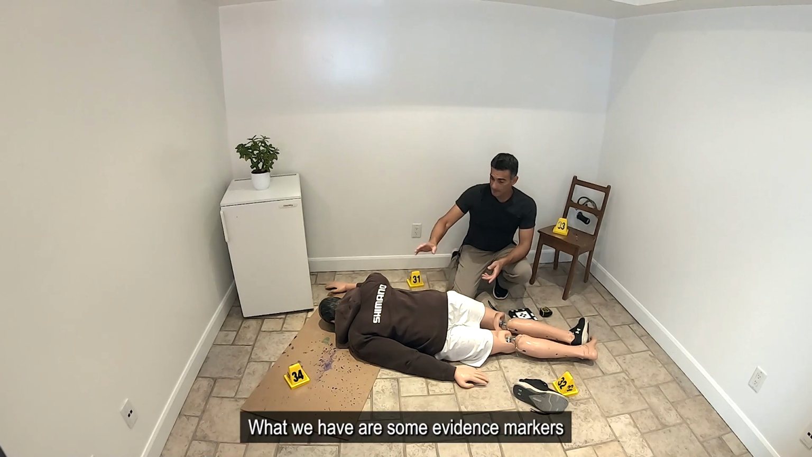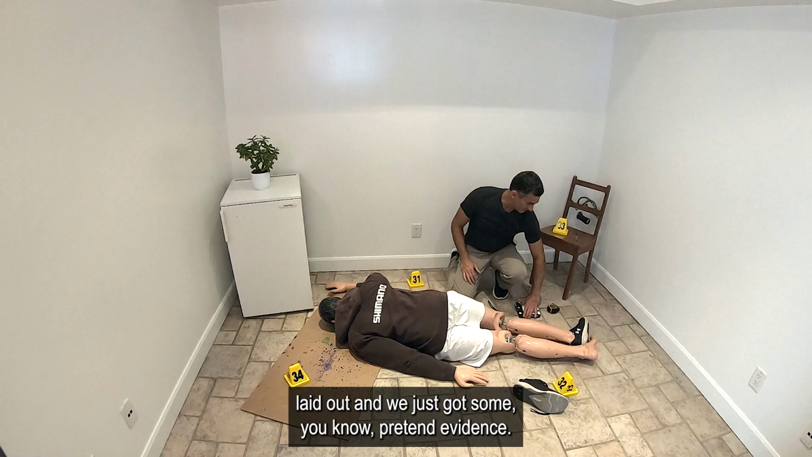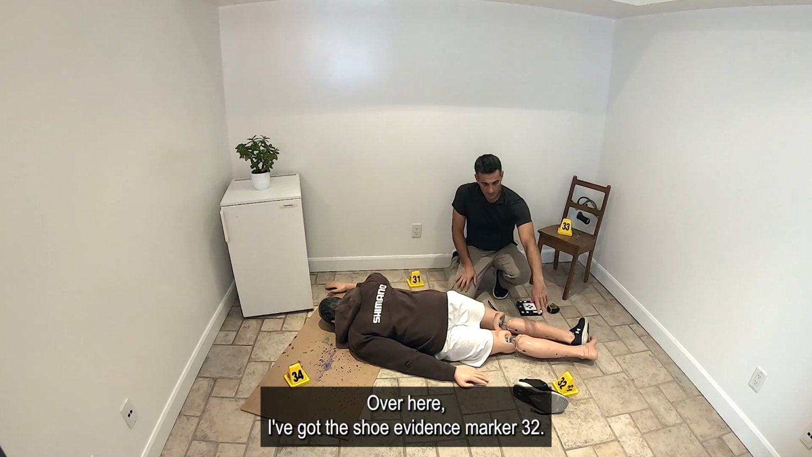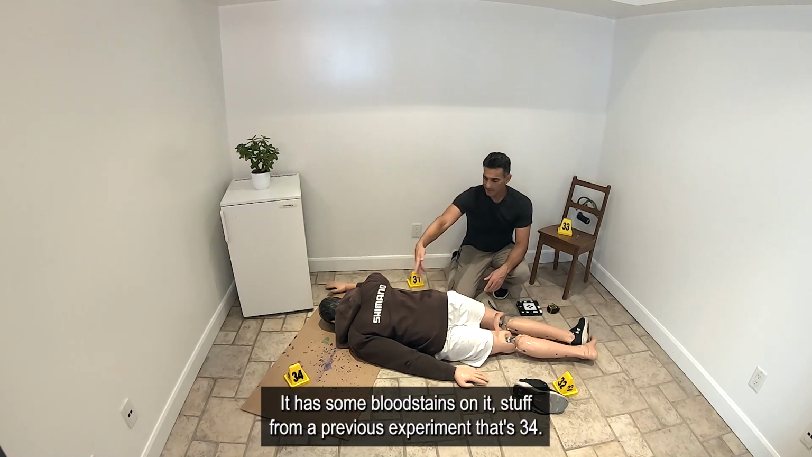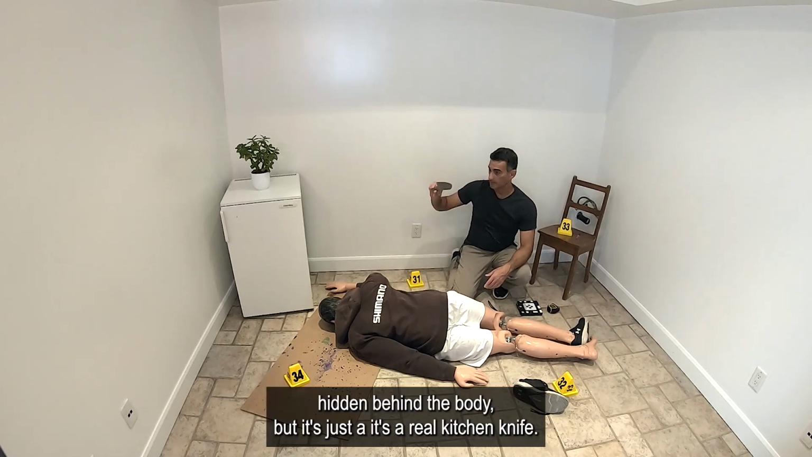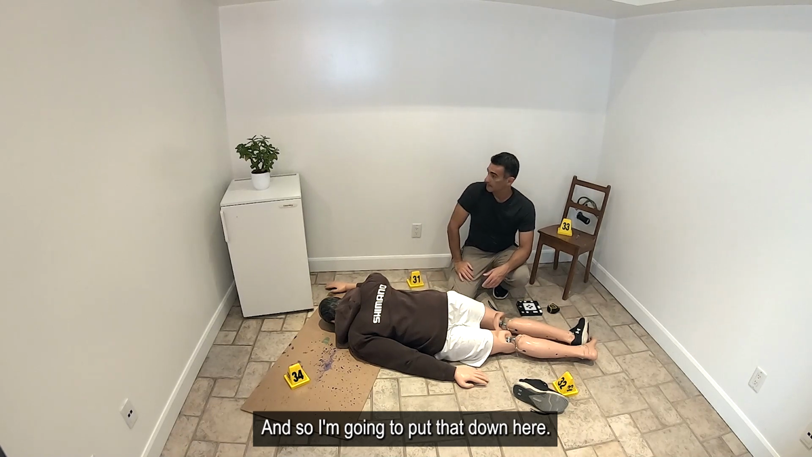What we have are some evidence markers laid out, and we just got some pretend evidence out. So here I've got a little syringe, and I've got this evidence marker 33. Over here I've got the shoe, evidence marker 32. I put this board down on the ground. It has some blood stains on it, stuff from a previous experiment. That's 34. And then 31 here is a knife. It's a little bit hidden behind the body, but it's a real kitchen knife. And so I'm gonna put that down here.